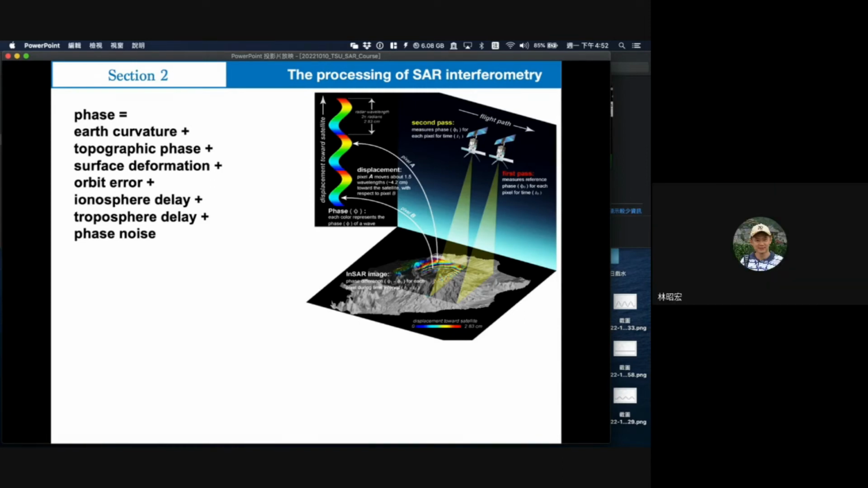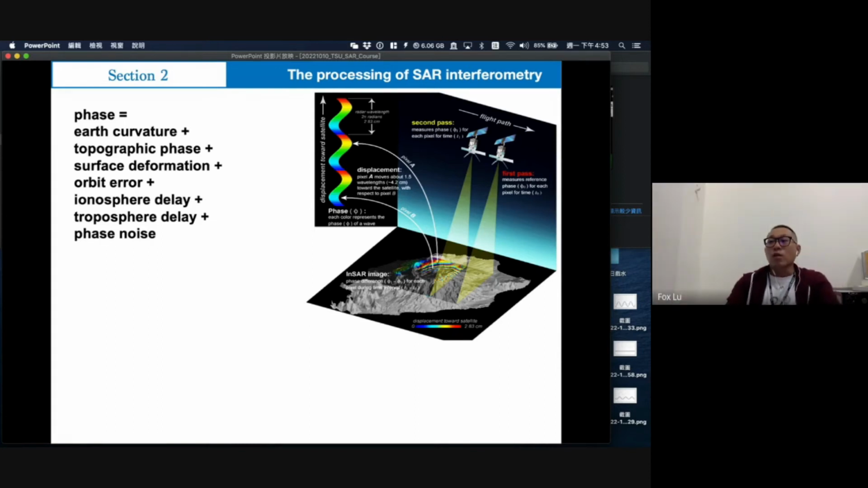Okay, wait a minute. I saw, also, another question from the audience. I saw, okay, can we identify what kind of deformation caused the earthquake? Yes, we can do that.